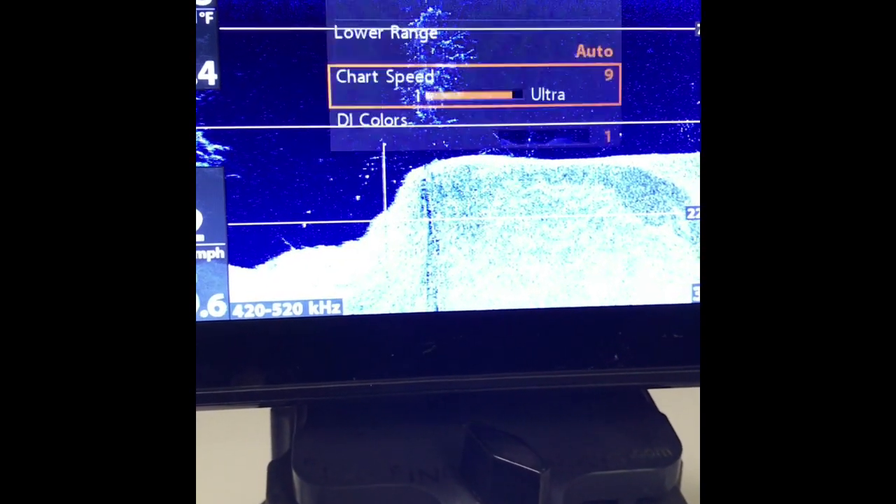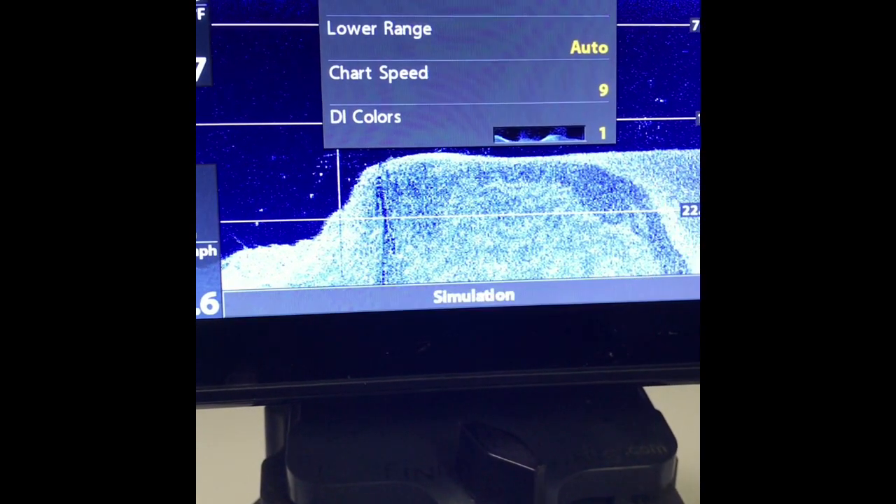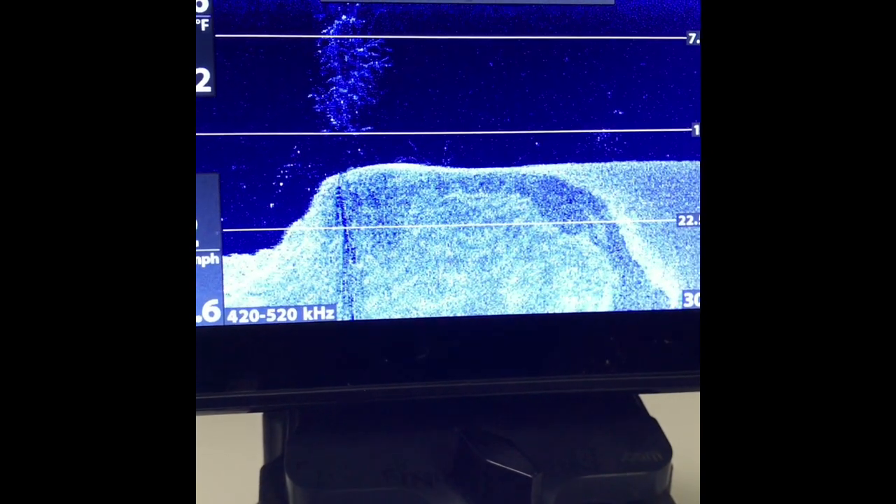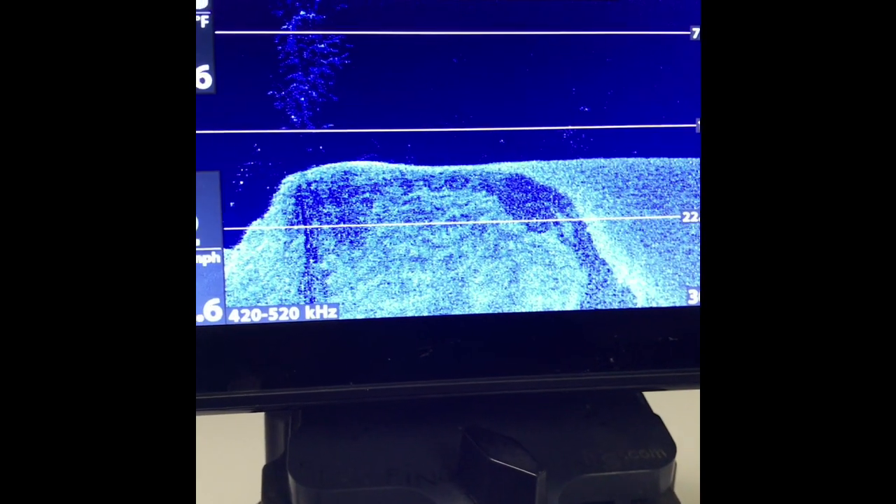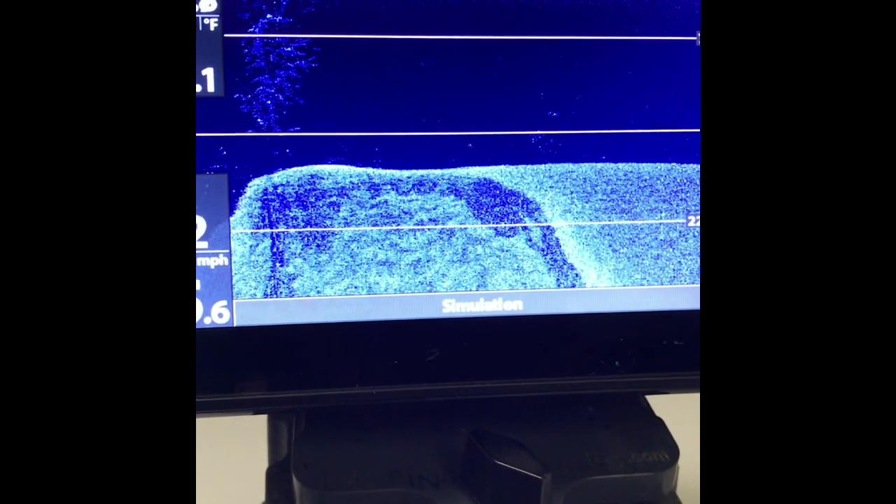So if I go to menu, go to my sensitivity, I want you to take a look at what the picture looks like. We're going to take this down to about a 3, and you can see that we took out quite a bit of what we're seeing under the water.